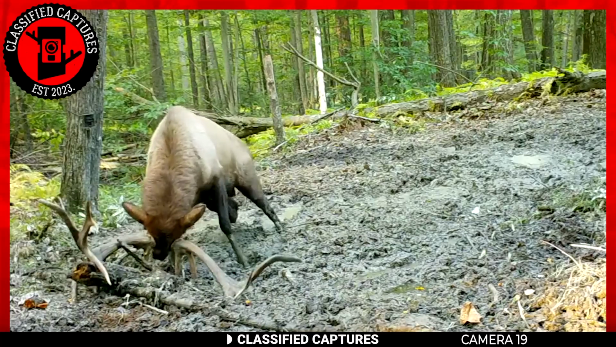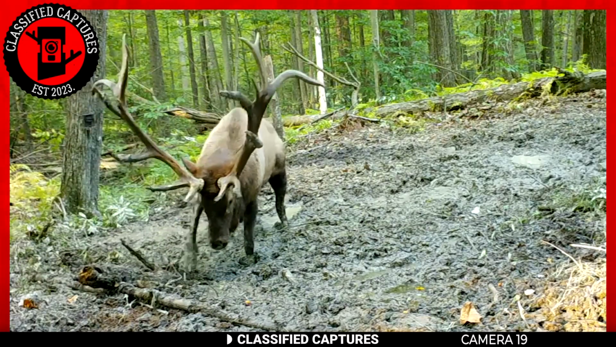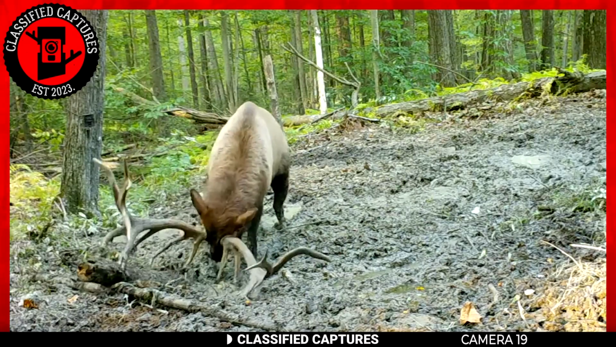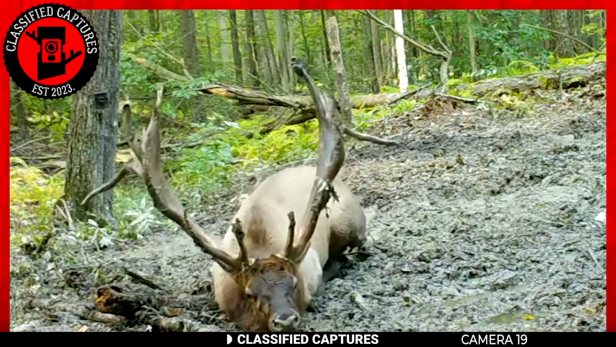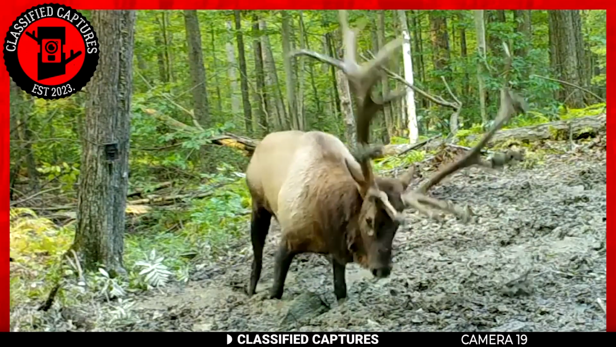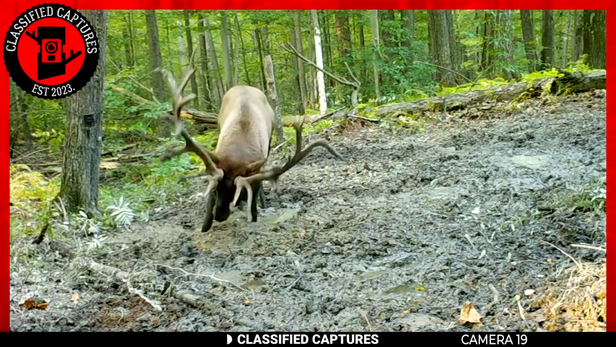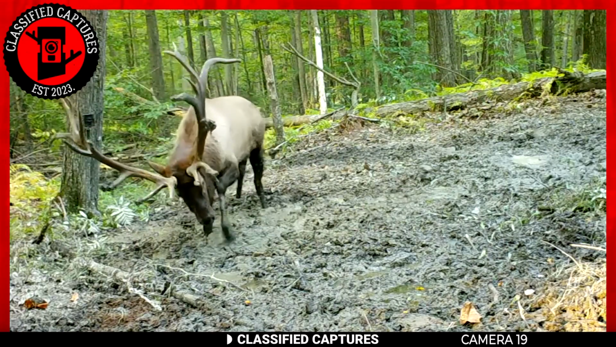Behold the spectacle known as wallowing, a practice that might seem to human eyes as if our dashing bull is getting a little too cozy with the mud. But lo and behold, there's more to this than meets the eye. The bull elk, with an air of determination worthy of a rom-com hero, plunges his antlers into the soft embraces of the earth as if he's a maestro conducting an opera of attraction.